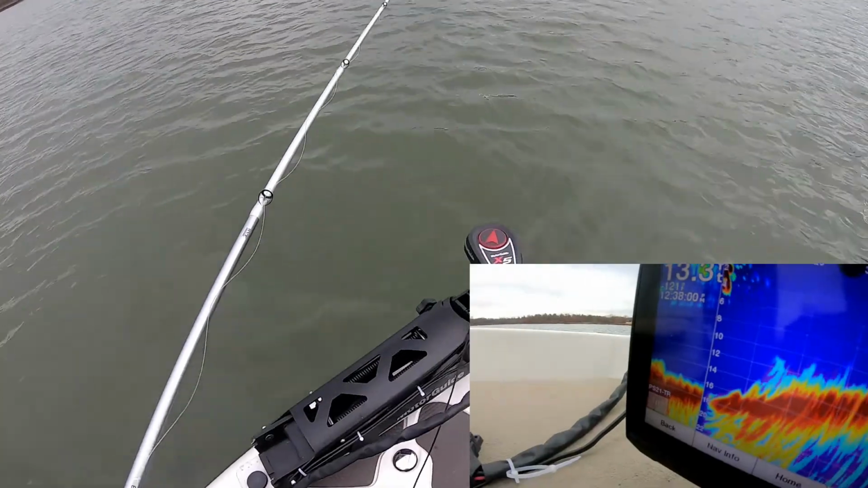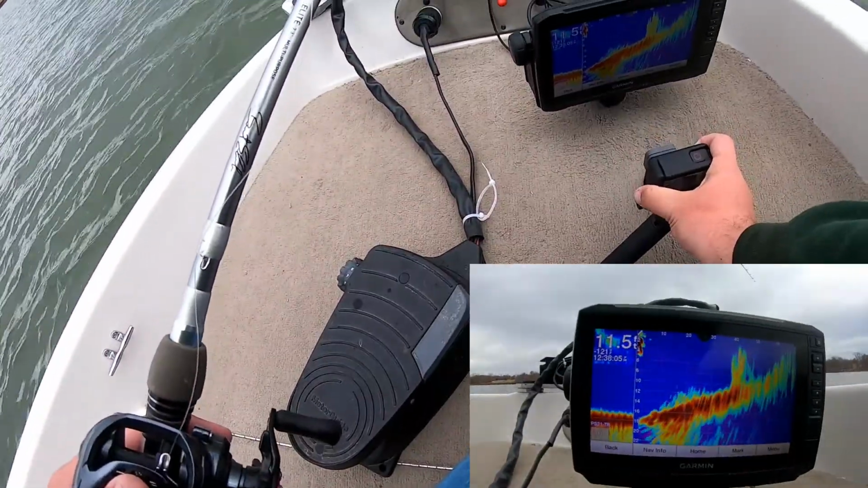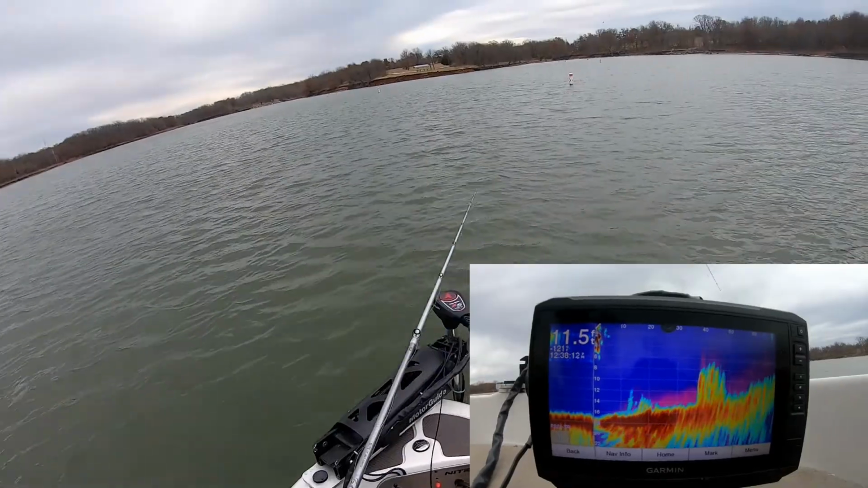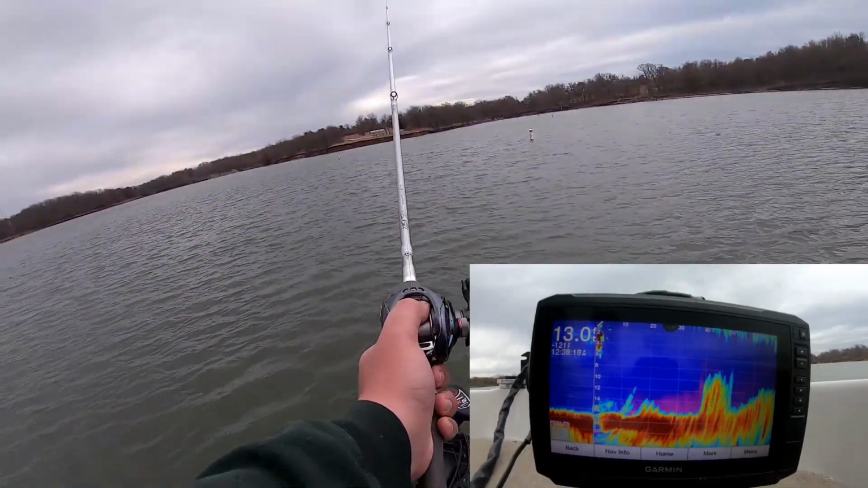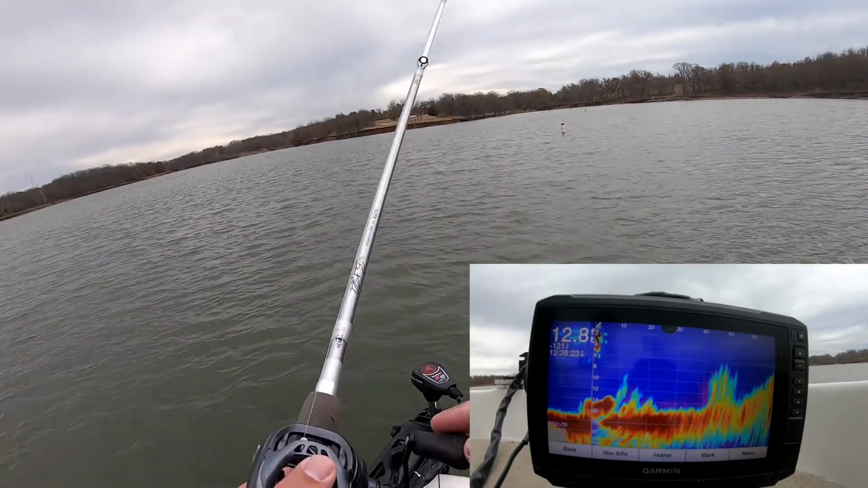Now if you look at that compared to, oh, I just moved the camera. That's nice. Gross. All right, back on the camera. If you look at the arrow, it's pointing directly that way. And I should be coming through it here any time soon. Oh, a minute now, like I just said.